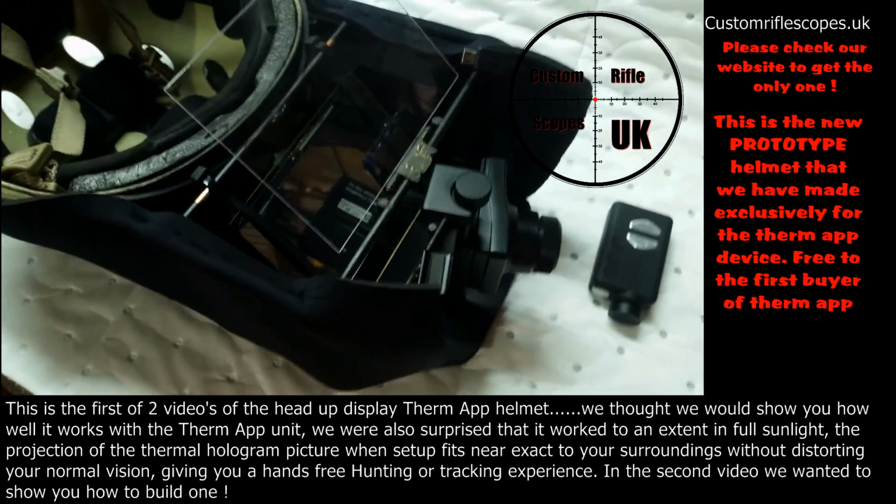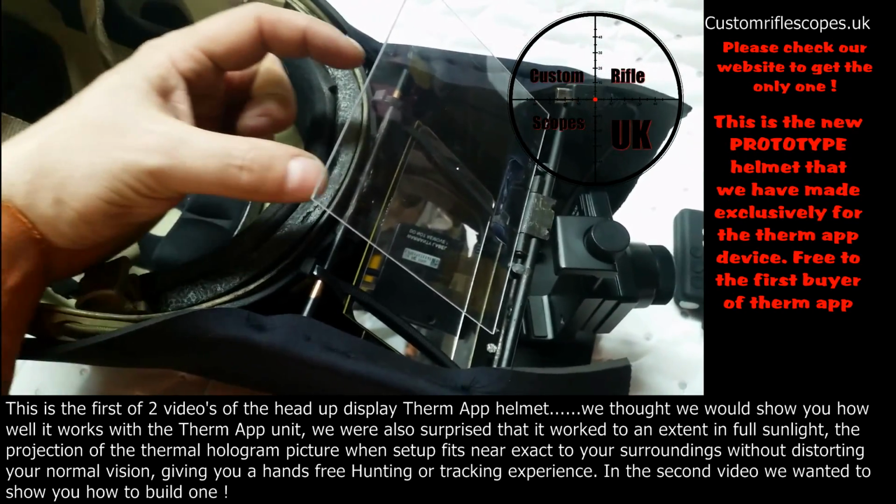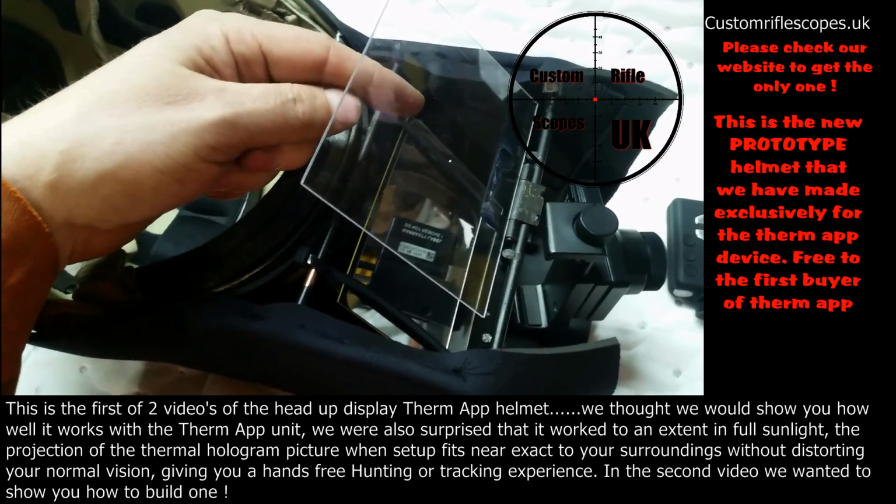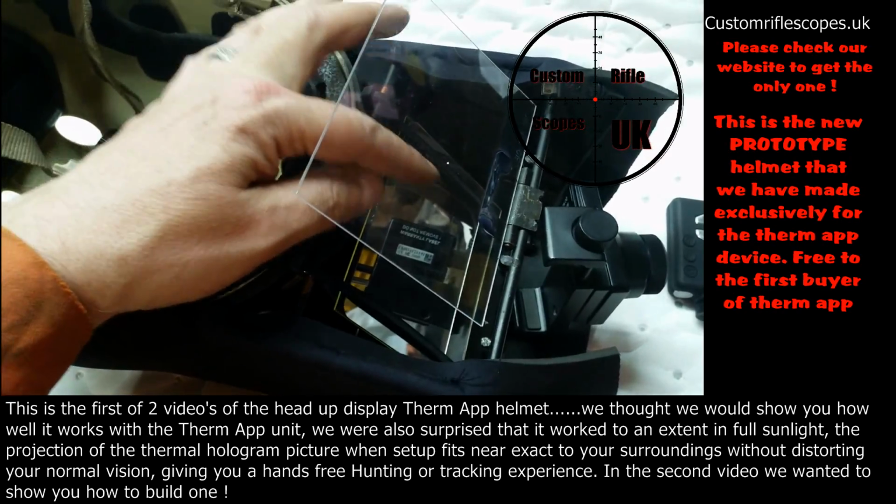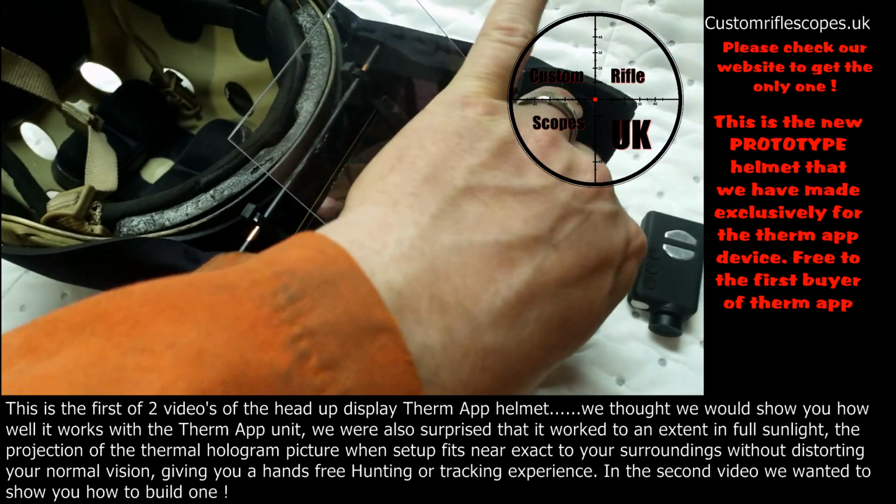So what I'm going to do, obviously, because my eyes are going to be sitting roughly there, facing that way. Reflection goes off that glass into the mirror. Then obviously the phone sits there that I'm using to record right now.